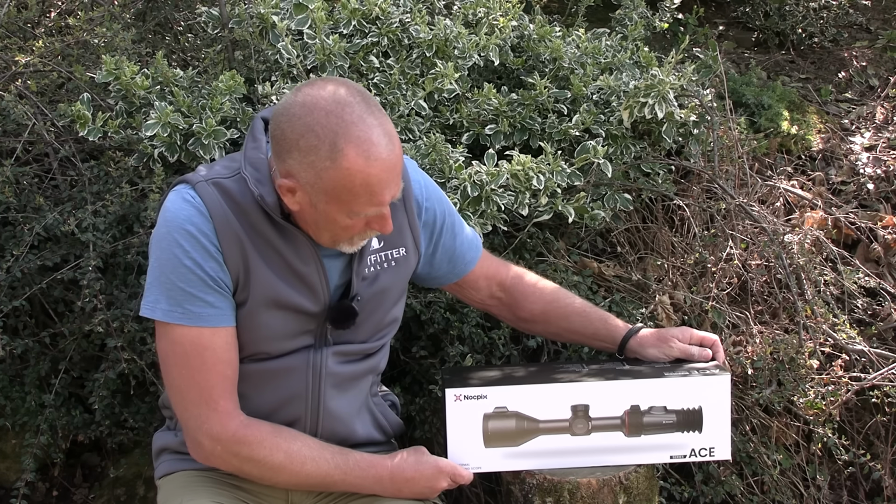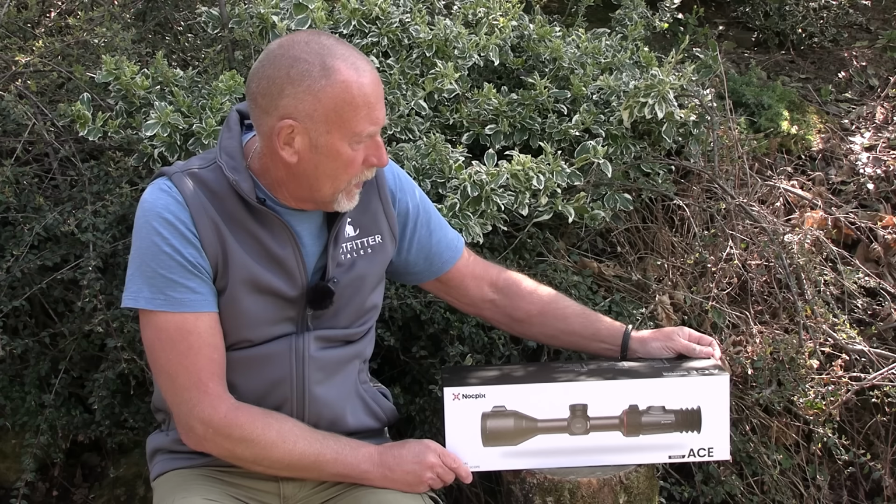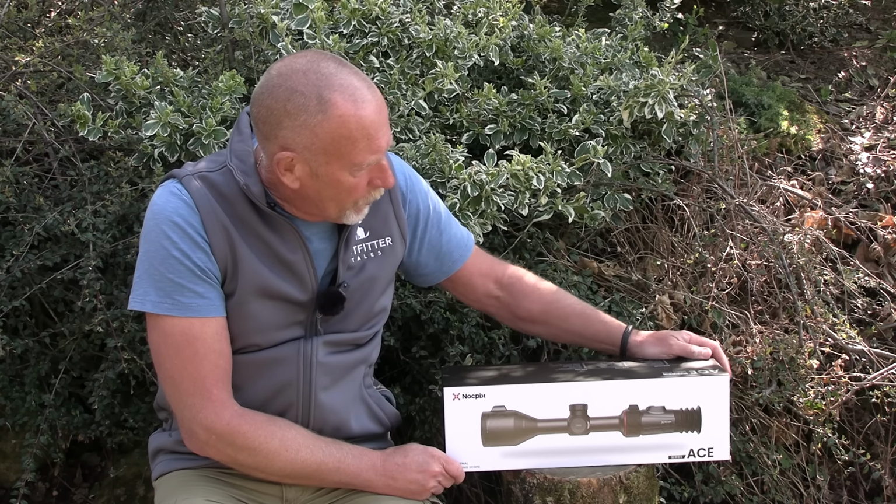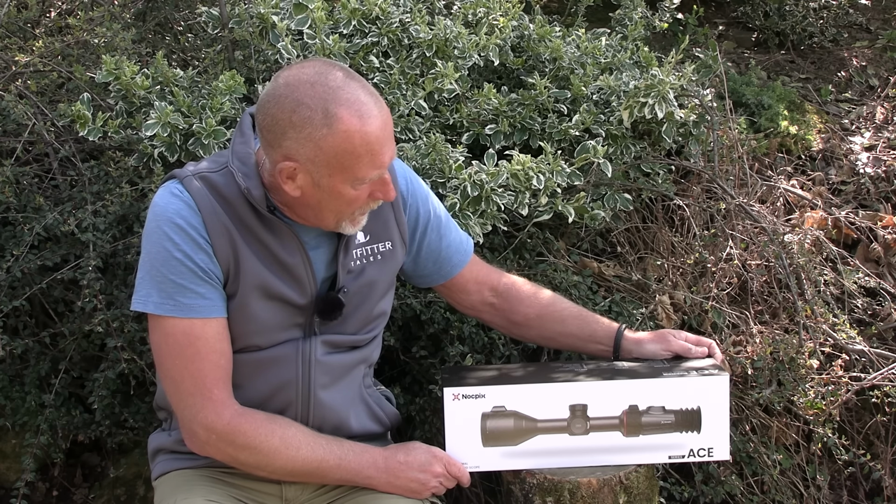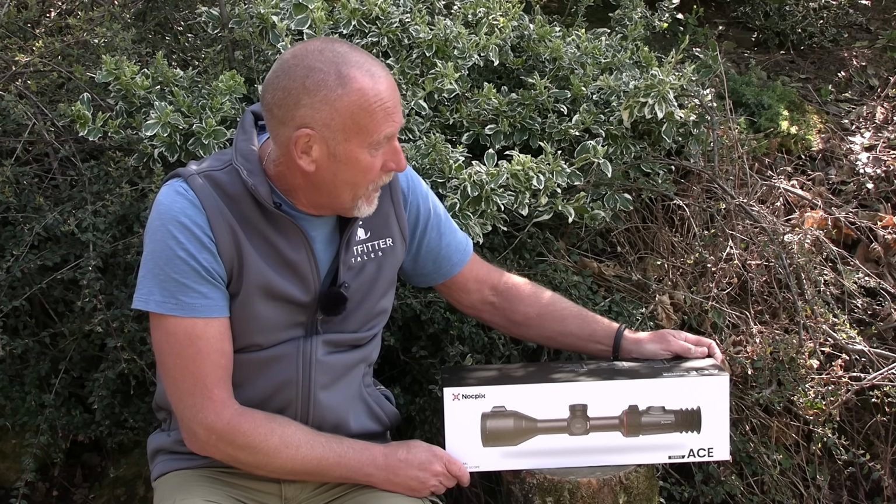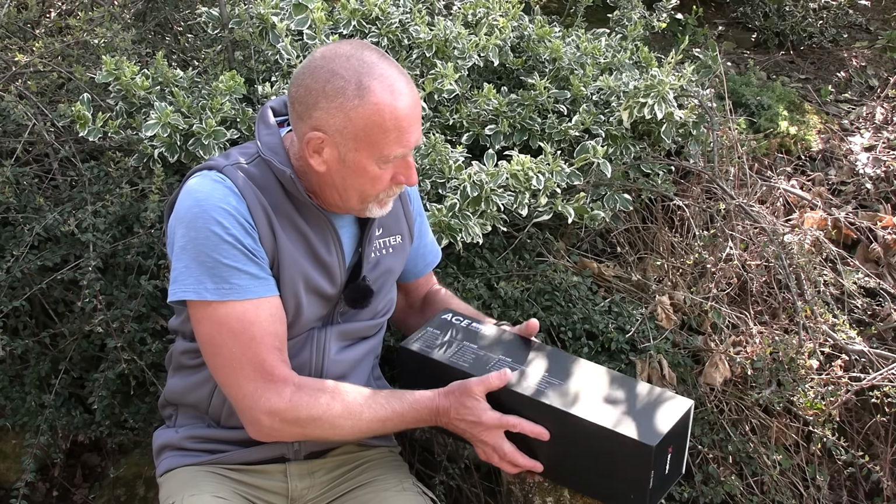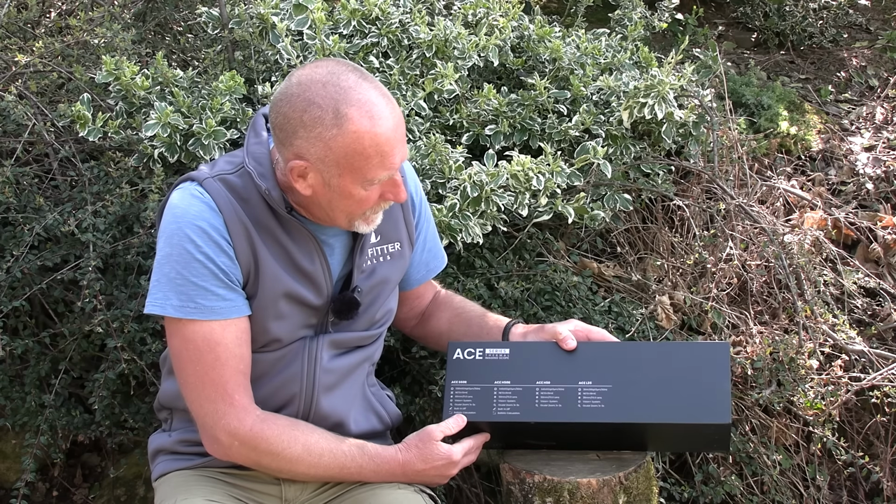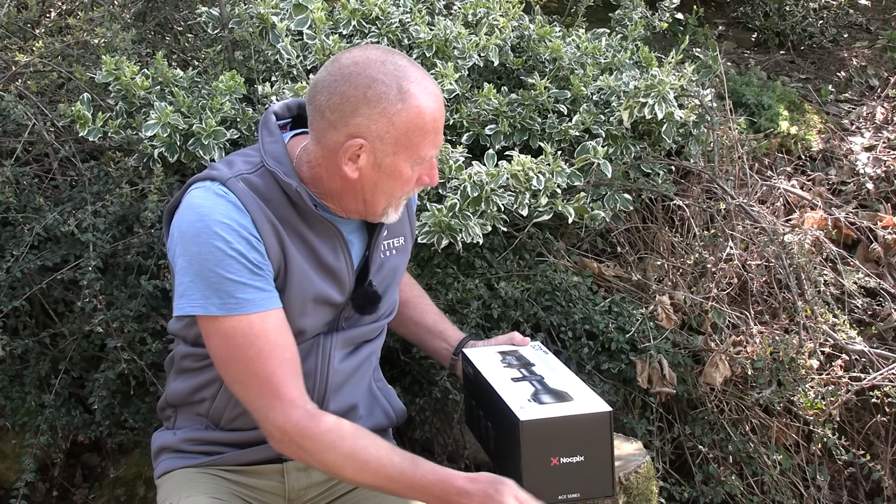Okay, so working with Nocpix, just delivered from Hawk UK, who are the distributors of Nocpix in the UK. We've got one of the ACE series thermal scopes. In here is the ACE H50R. The series consists of the ACE 60 down to the ACE L35, so there are 4 units in the series at the moment. So this is the 50.